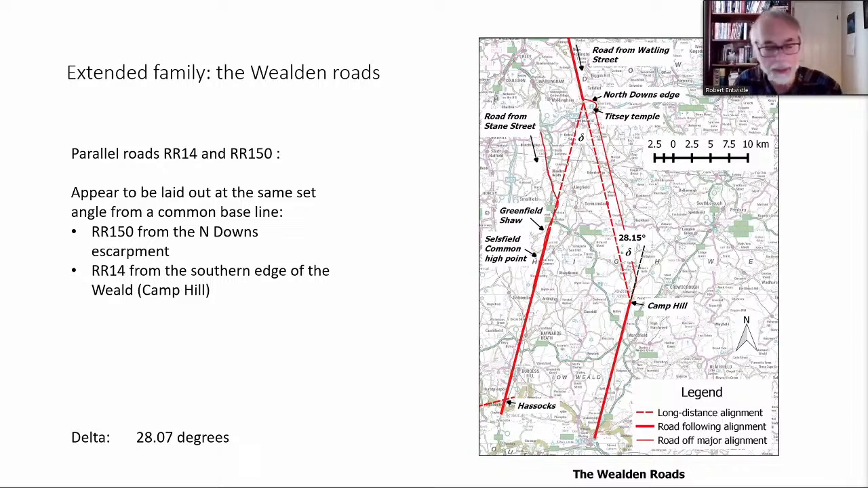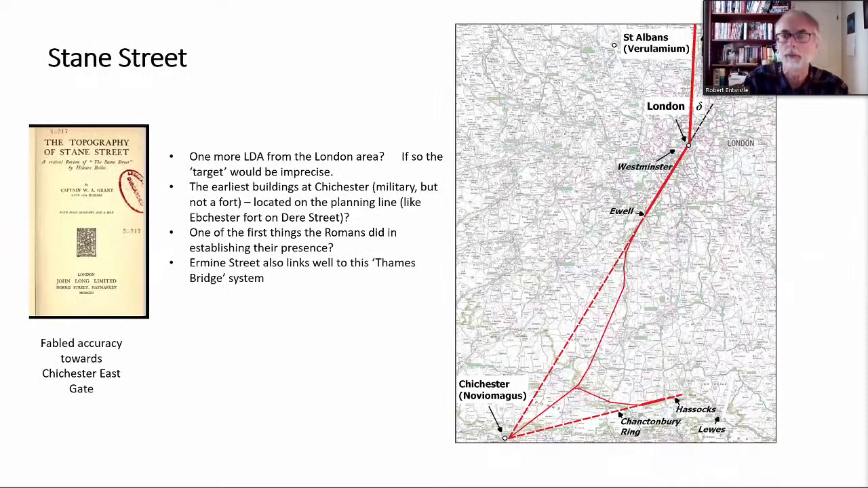So that only leaves two major roads out of London, which we've left out of the family, and that's Stane Street down to Chichester and Ermine Street heading north. So let's go on to have a look at those.